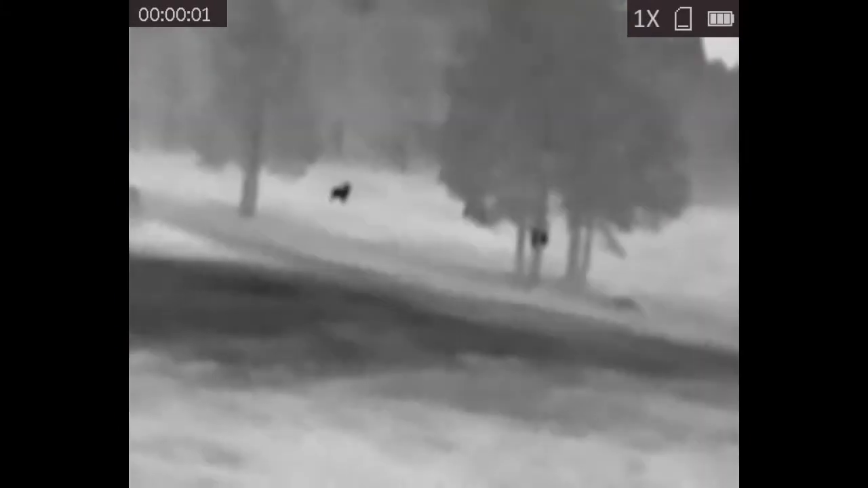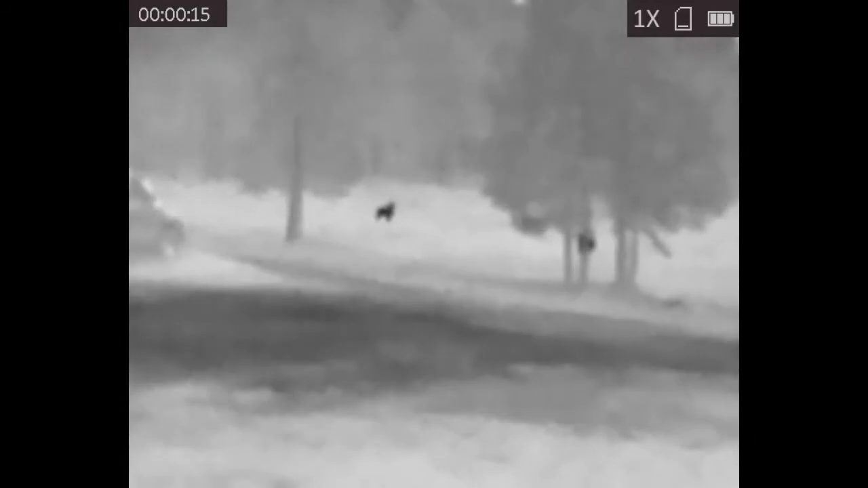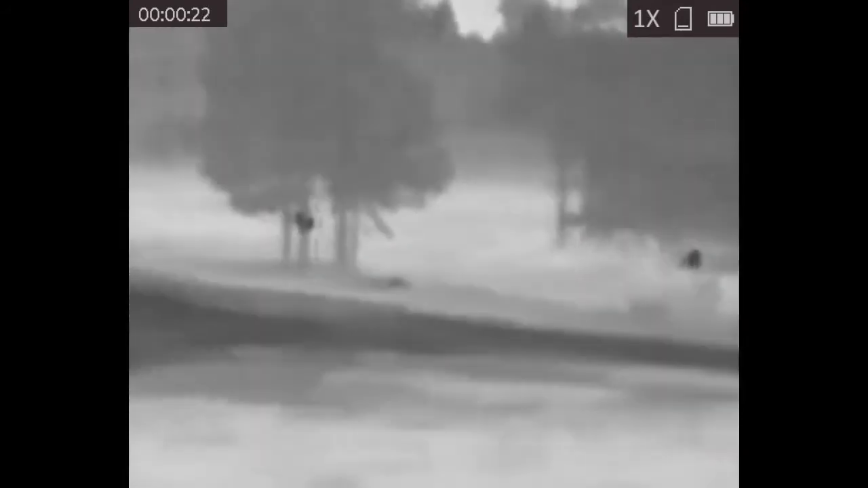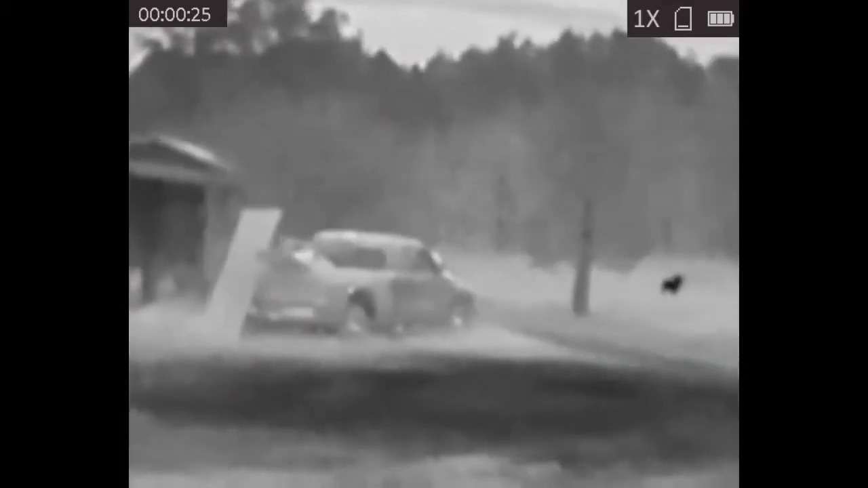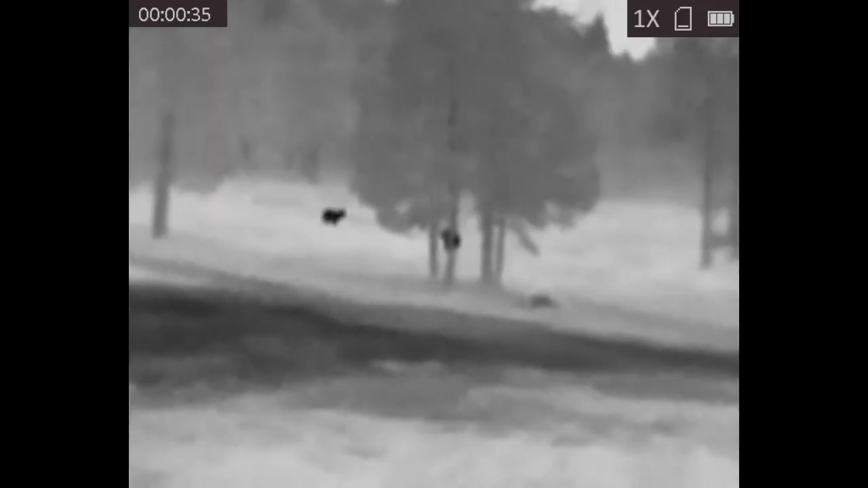Now this was a pretty cool opportunity here. Those are actually white-tailed deer. That's the cat right in front of me, my friend's cat. This is one of my permissions where I hunt at. But anyway, there's white-tailed deer out there about 35, 40 yards. That was a pretty cool opportunity that I wasn't expecting when I went out there. I was going out there to do some rat control, but it was neat to see the deer out there.